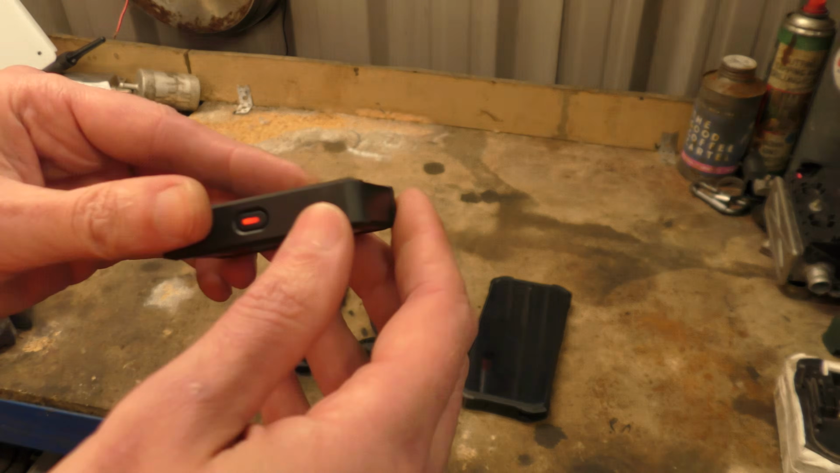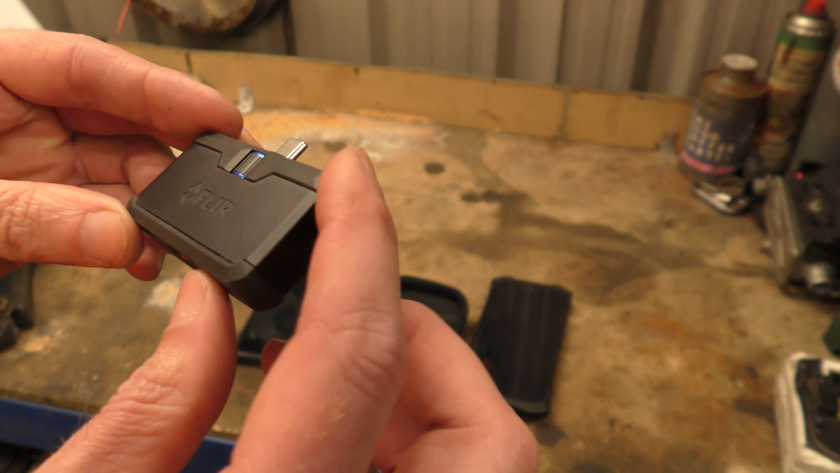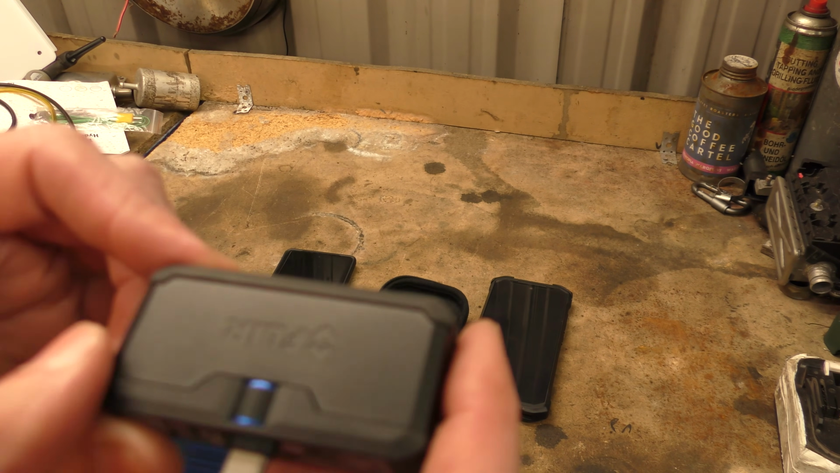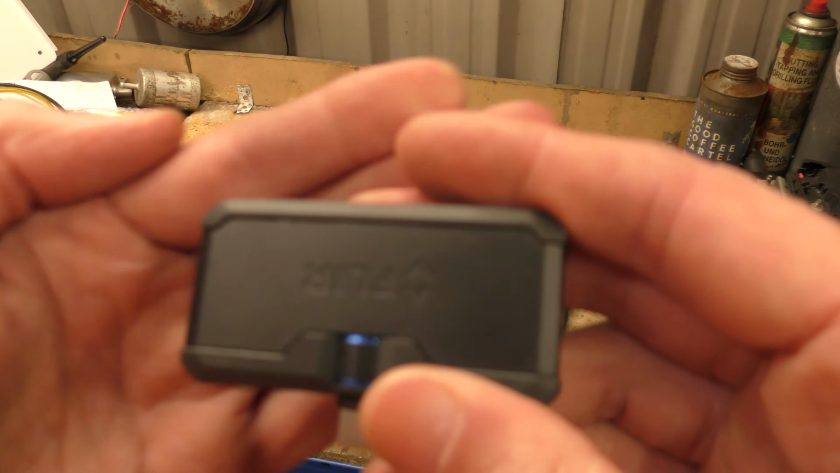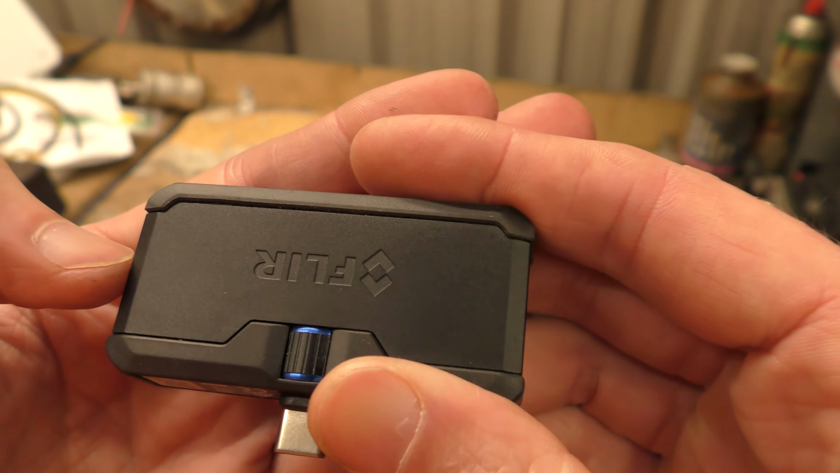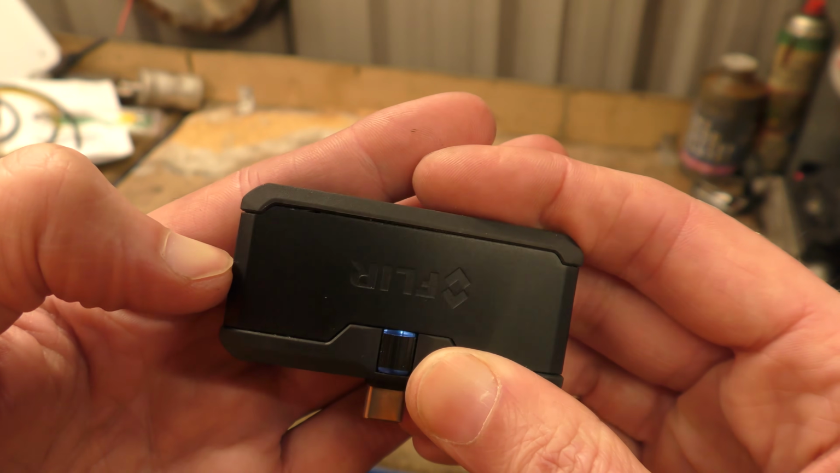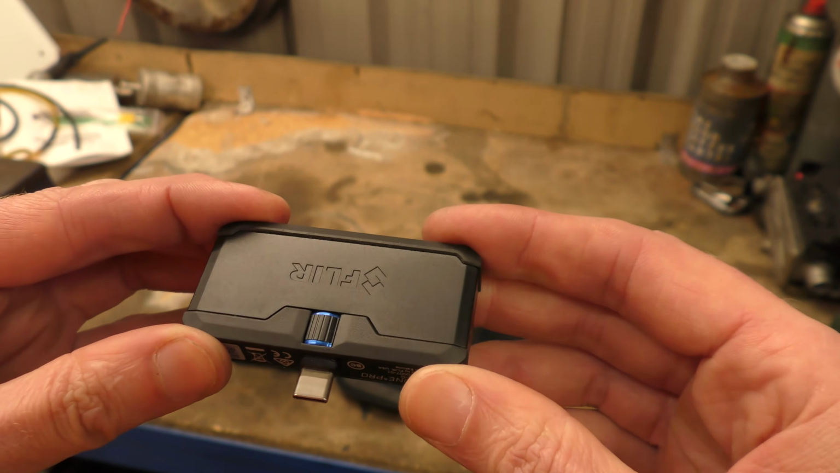Hey, it didn't smash. So this may be a subject of a different video, but the build quality of these FLIRs. I've already RMA'd this one once because after some time of being charged on and off, I don't know how easily this will show up, but in this top corner, can you see where the rubber is separating from the metal body. There's now a hole, and if you get the light just right, you can actually see the Kapton tape that's wrapping the batteries inside. So it's no longer waterproof in any way, shape or form.